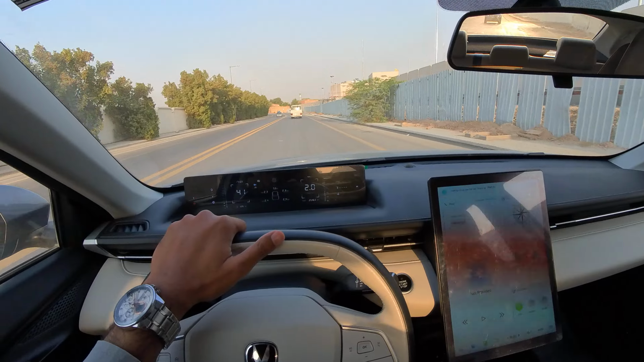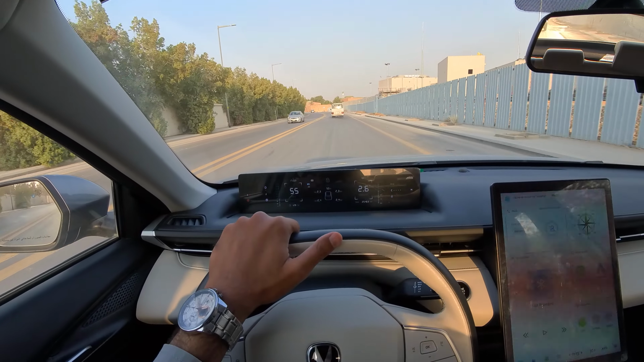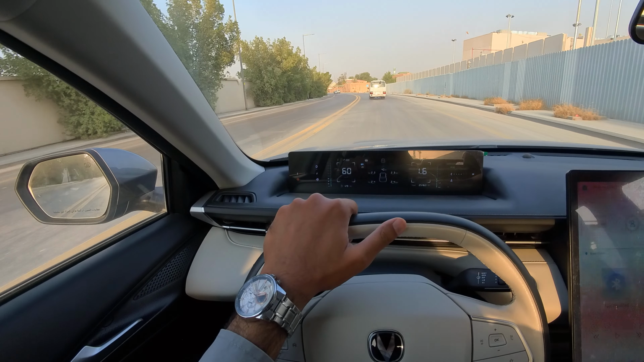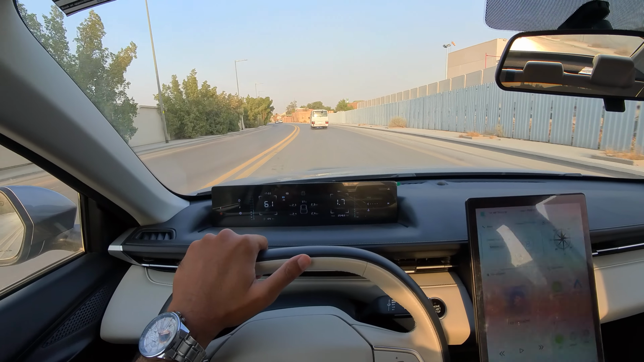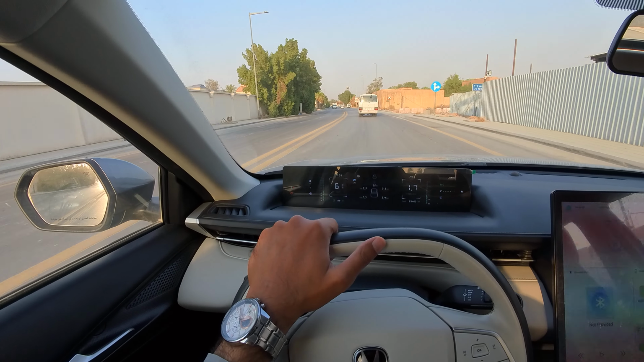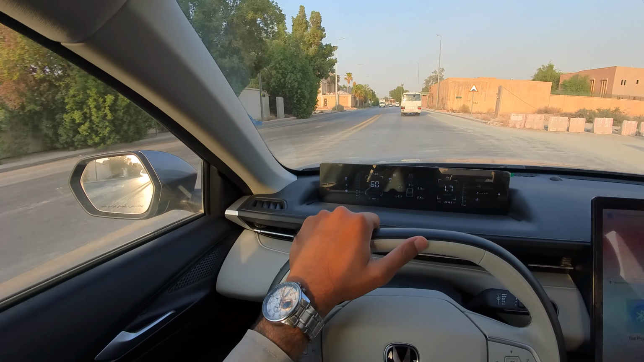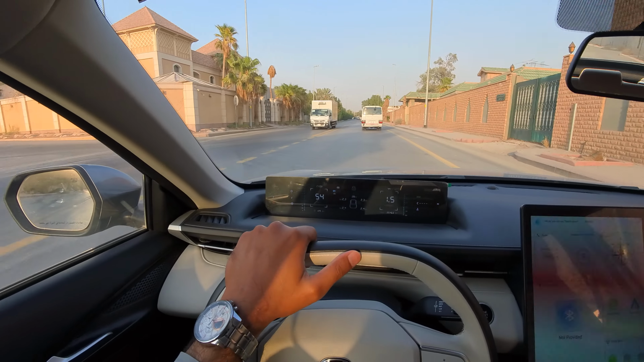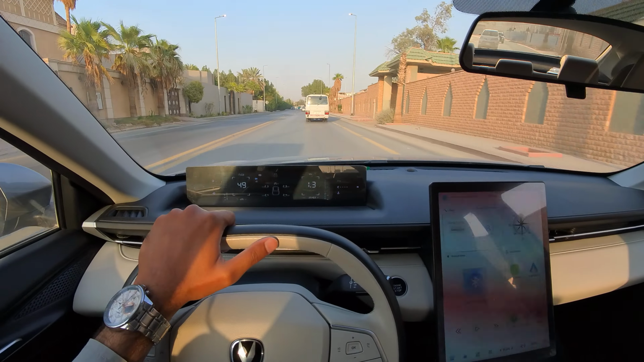Last night I went to Panorama, however I couldn't go to all the shops because it was quite late, but today we are gonna explore some more, and then inshallah we also have the Saudi National Day coming up on 23rd.